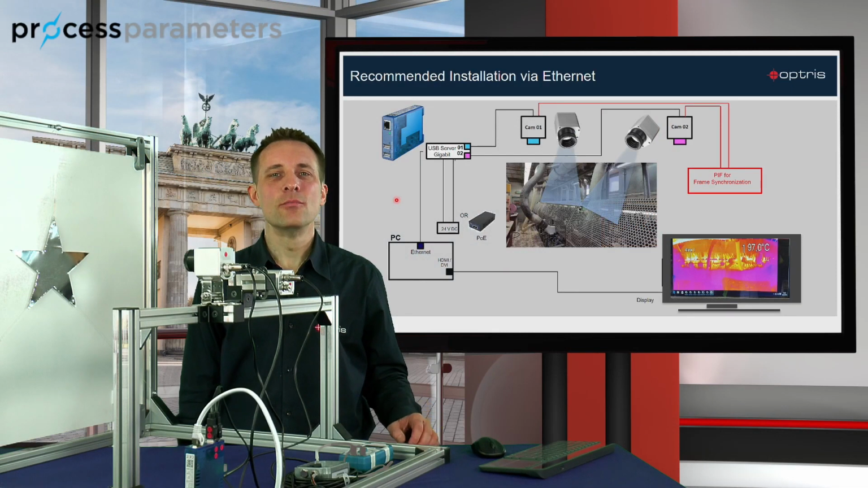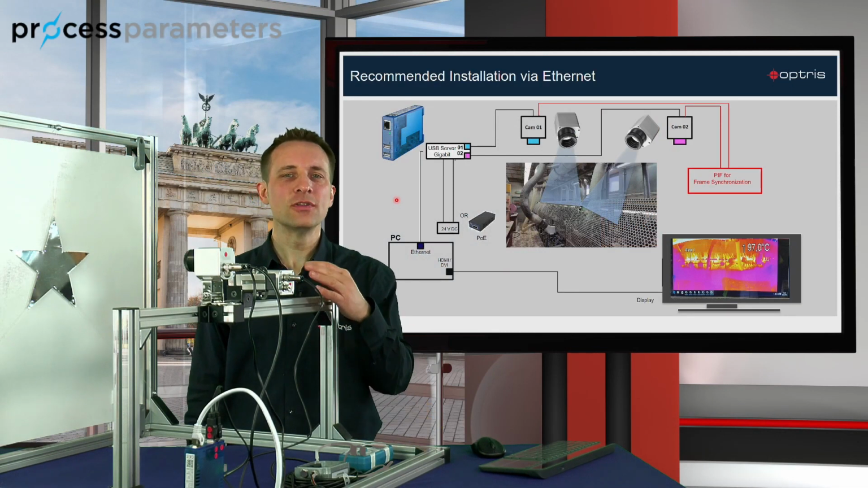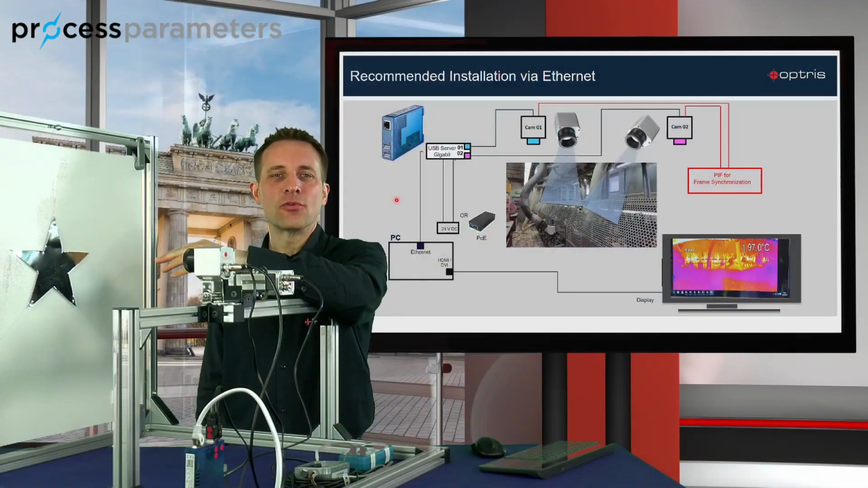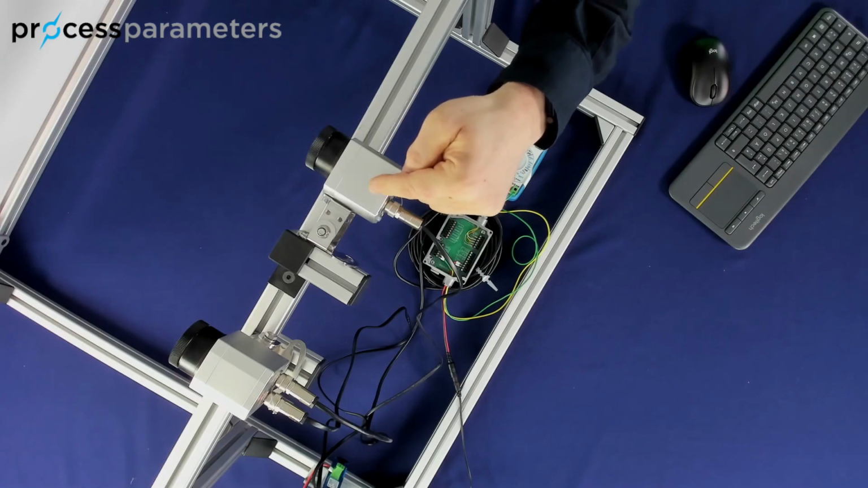Let's have a look at the merging setup. In our experiment, we are looking with 2 different PI cameras at a silver star, which is located in front of a heated background. So we have a good contrast. You can see that one of the 2 cameras has a different mounted position, at a 90-degree angle.